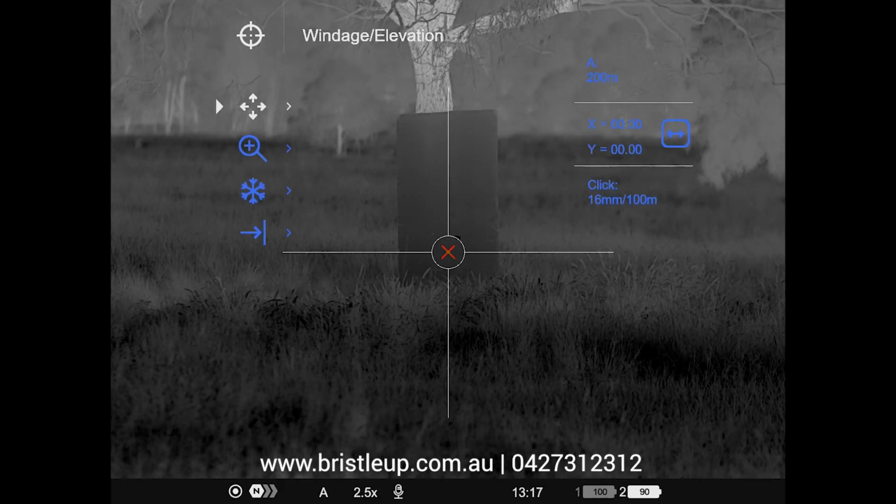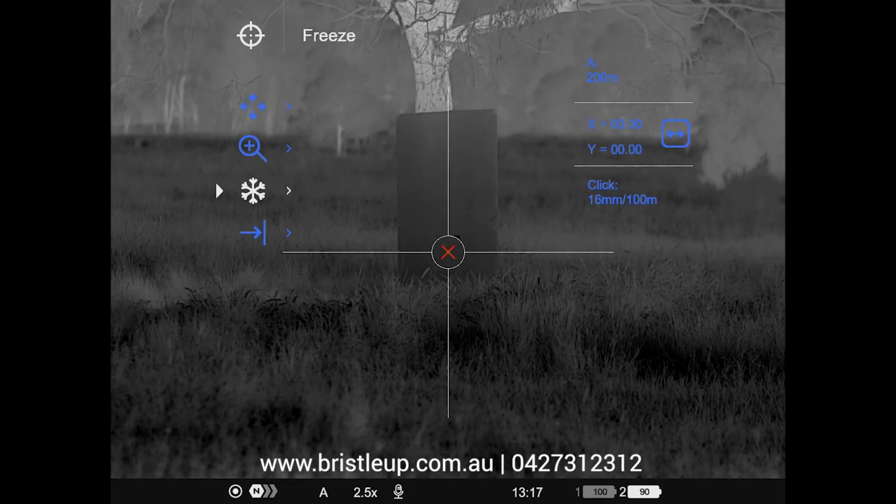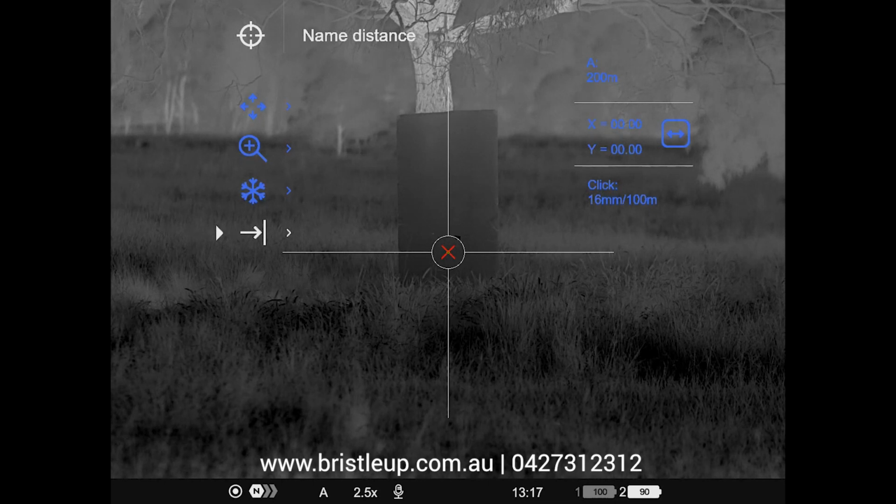Now, first up, we have our windage and elevation. That's going to be the option you select to do your zeroing. Then we have our magnification, so you can zoom in to get more fine tuning. And our freeze frame, once we've taken the shot, and we can name our distance at the bottom here if we want to change it to a different number.